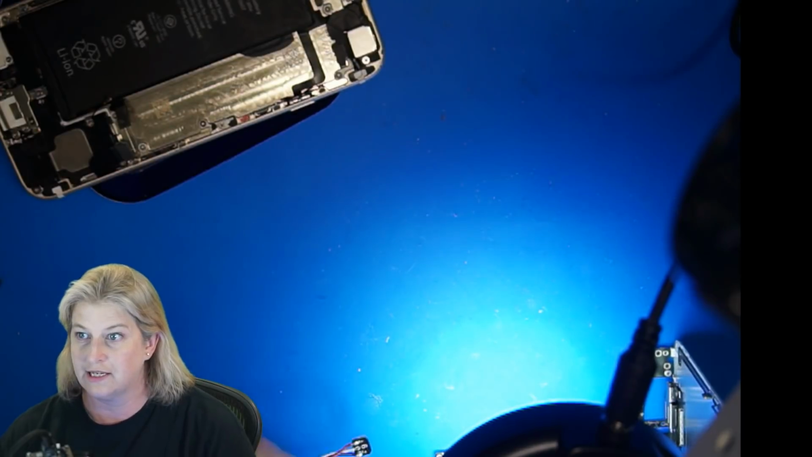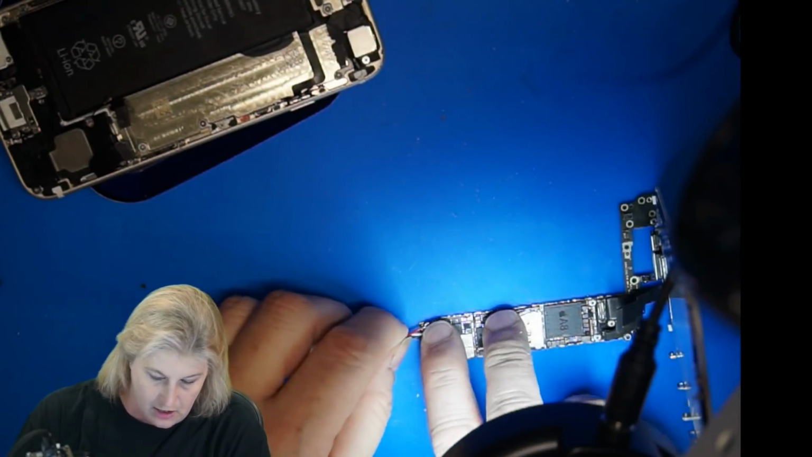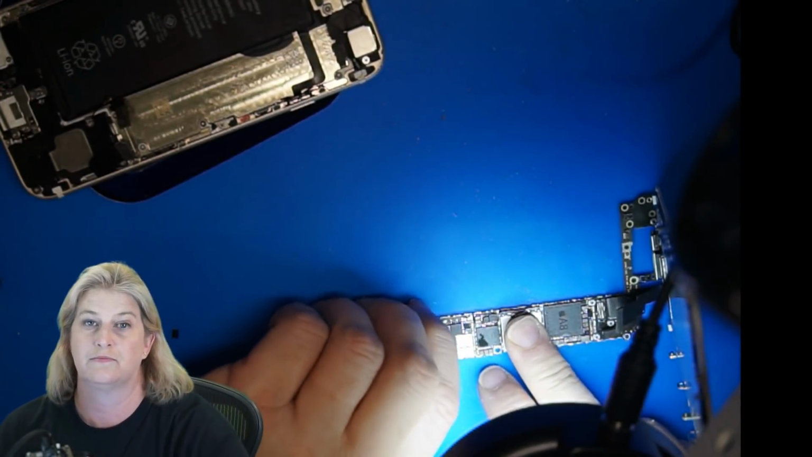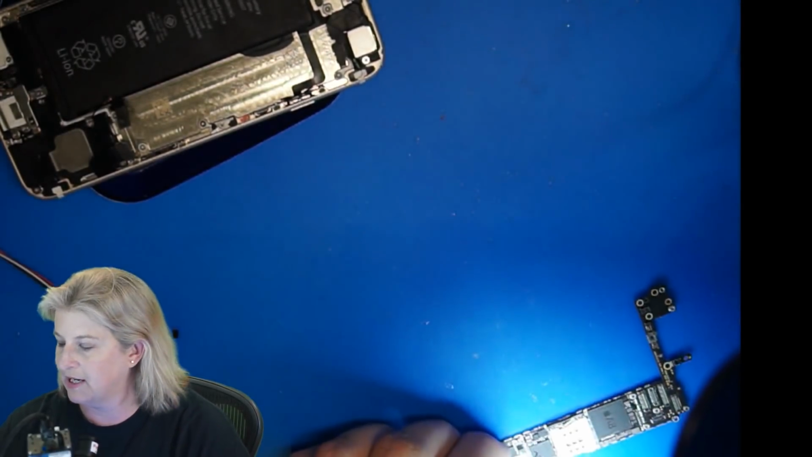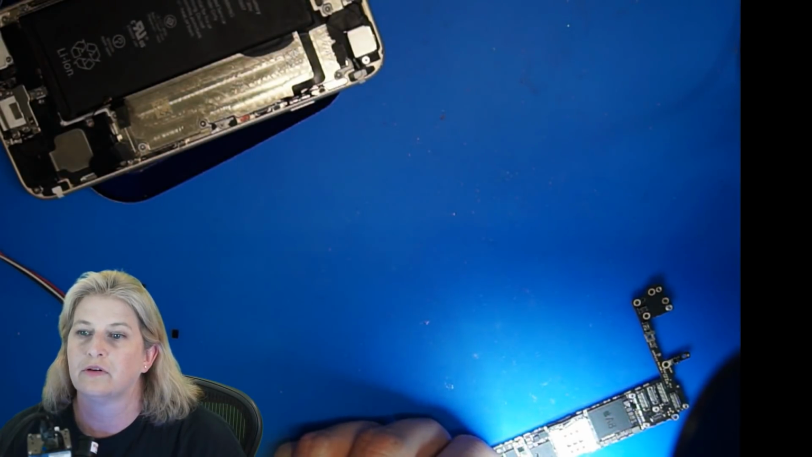All right, let's connect. So here we are. We're going to connect this to our battery. Oh, I have a short. God damn it. That means my Tigris is bad and I have a short on battery VCC. Let's check. As we just checked main. Oh, I knew that Tigris was too jumpy.